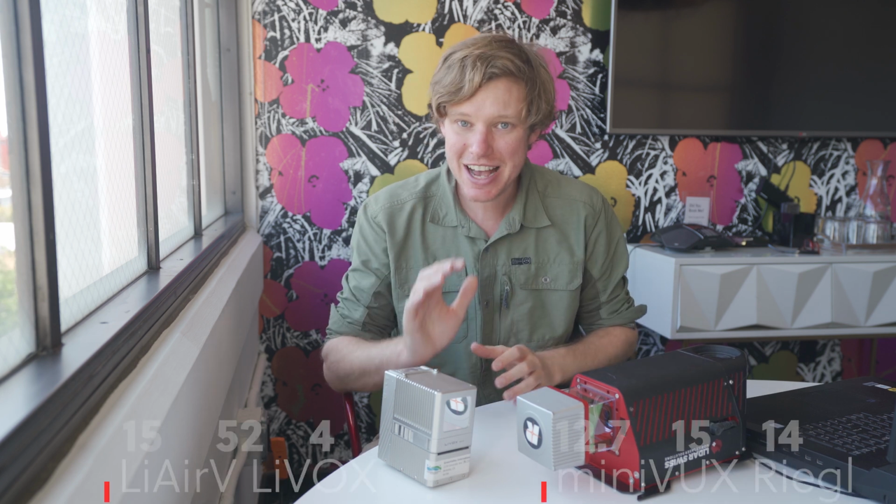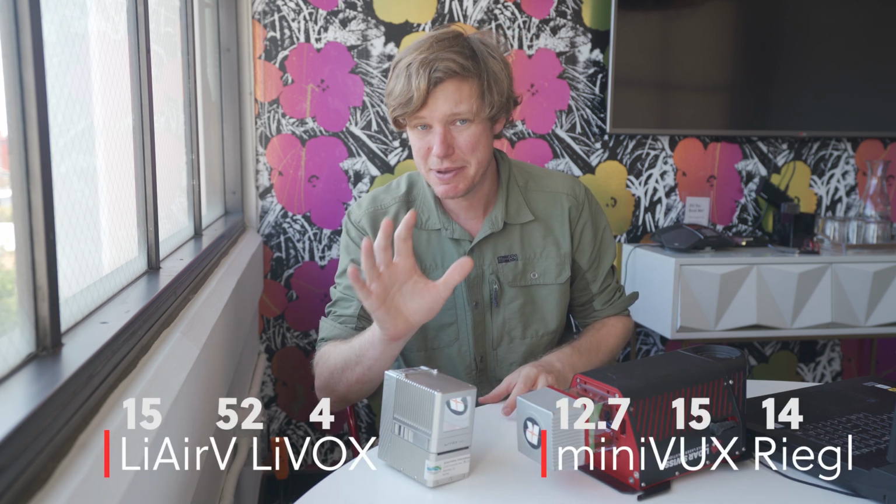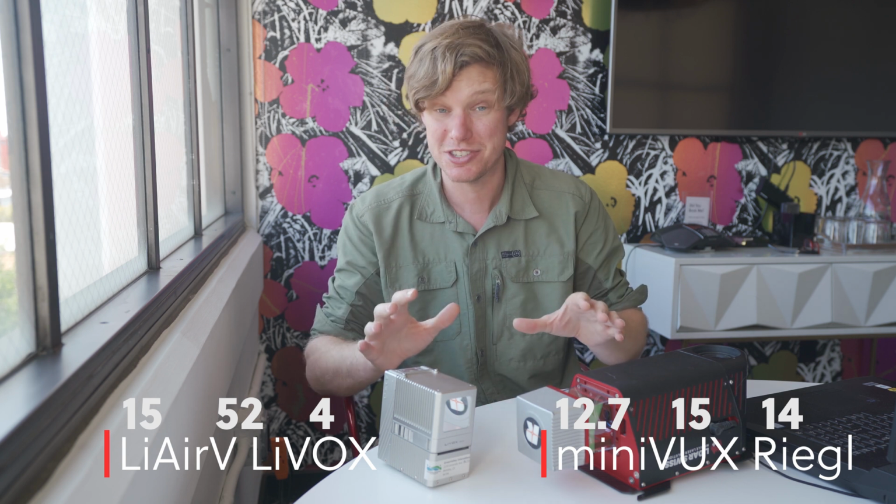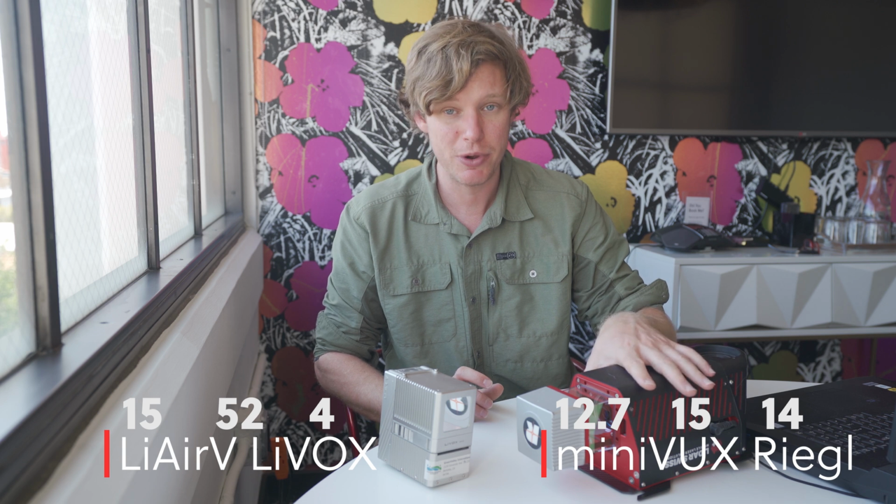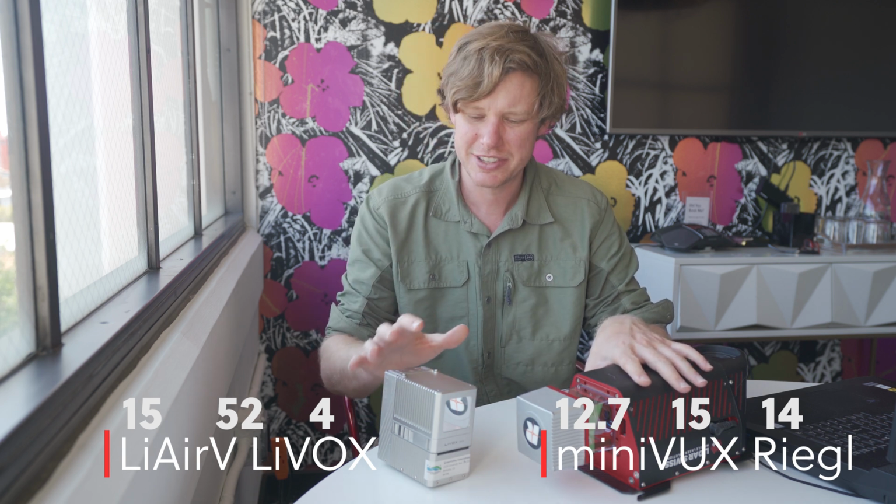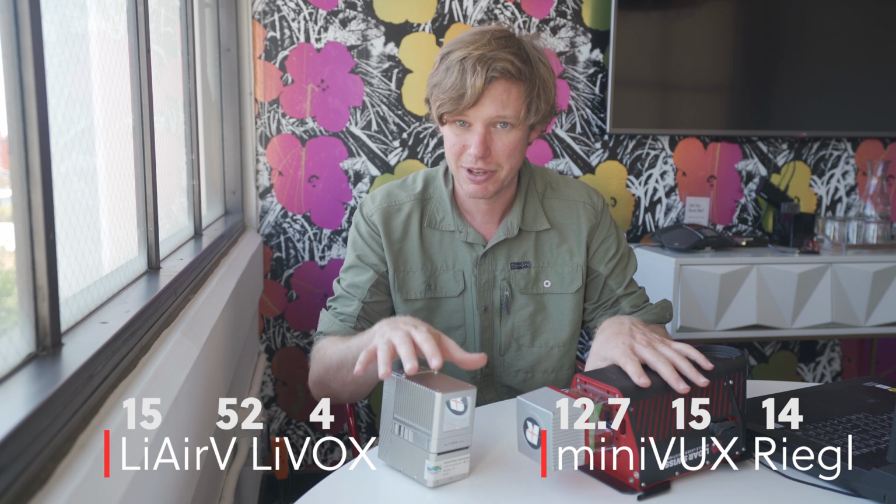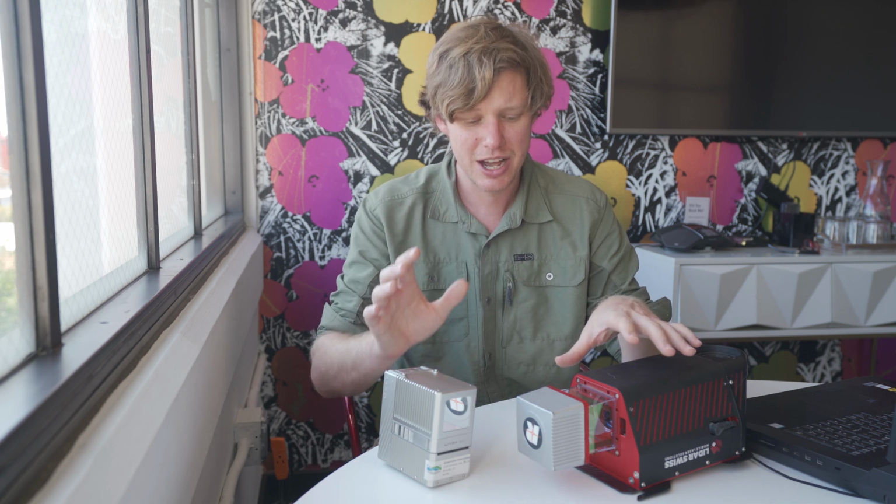For this section, the winner looks like it is going to be the LiAirV, but this is speaking a little too much, and I think more research is needed for this, because we actually see some locations where the Riegl is getting ground points where the LiAirV is not. But overall, it kind of looks like there are fewer holes in the data from the LiAirV than from the Riegl. But this needs a little bit more work, so for this, I'm going to say they're a tie.